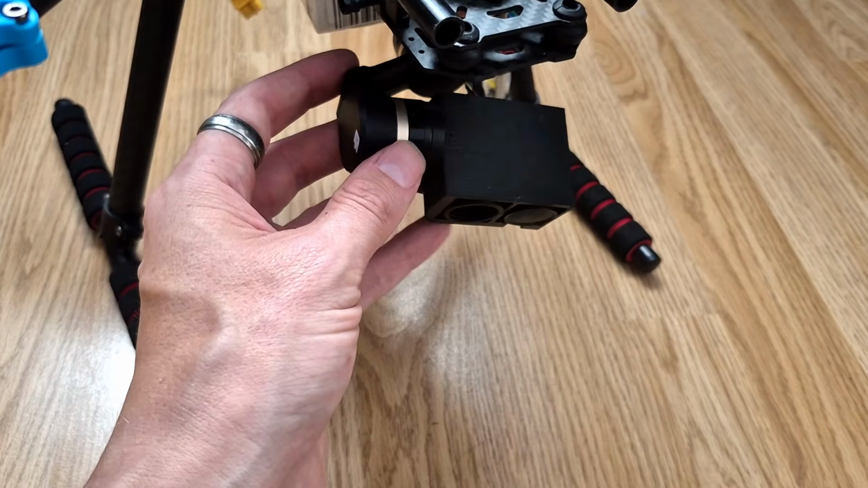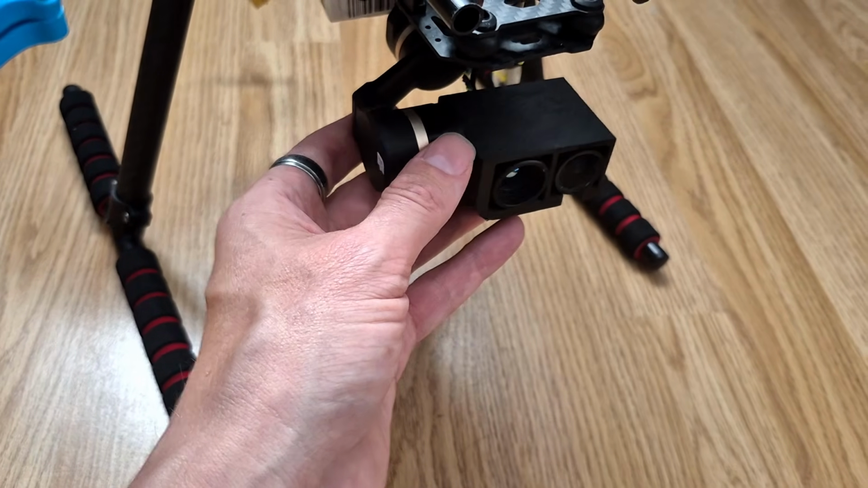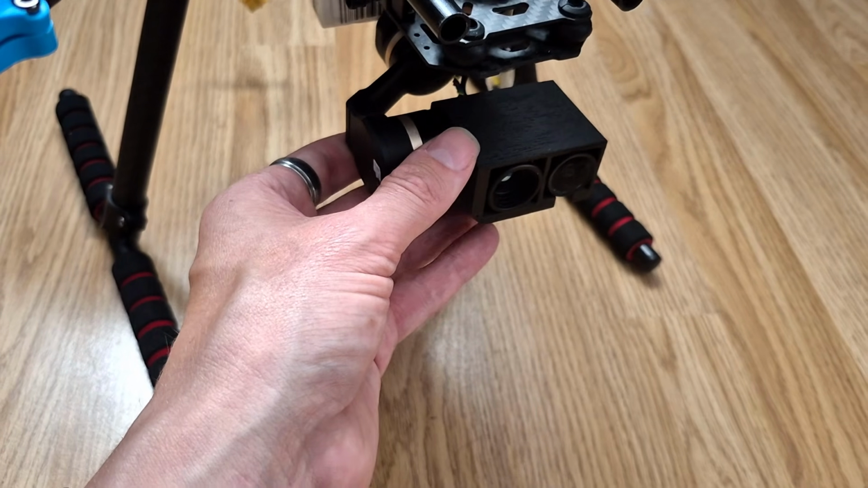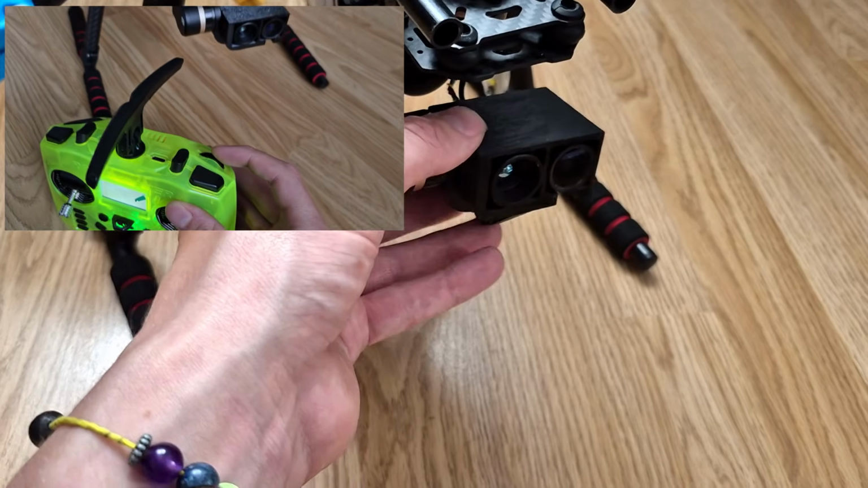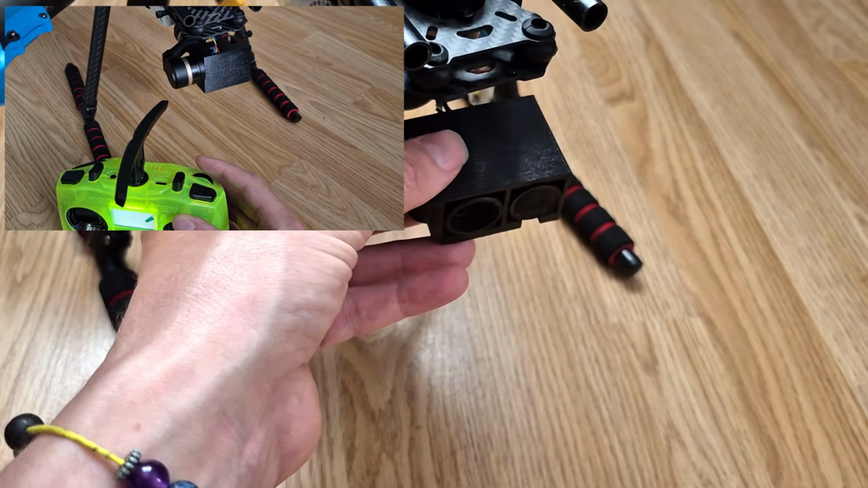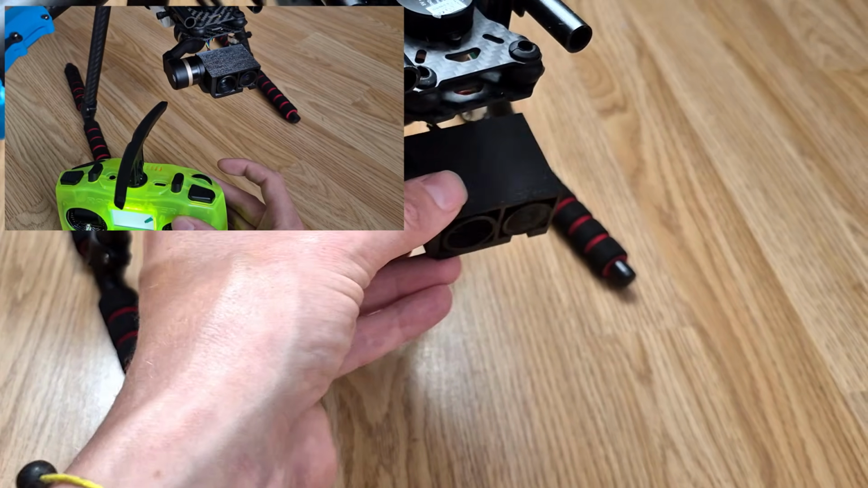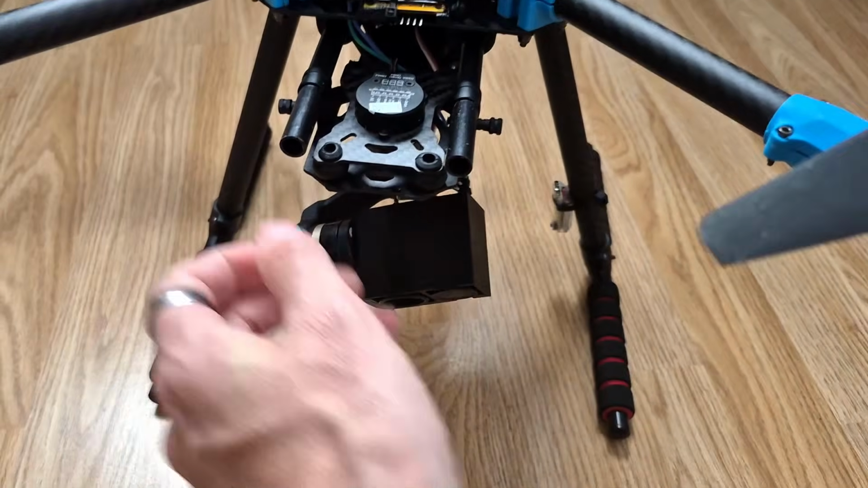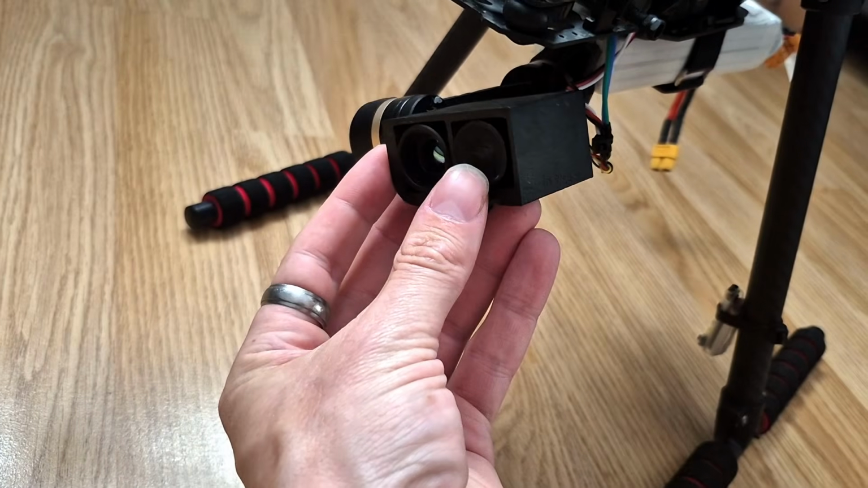Now, the way I've got this set up, I'll show you the wiring a bit later, but the way I've got this set up is that not only does this gimbal provide stabilization, but then using a scroll wheel on my radio means I can manually pitch the cameras up and down. So as I'm flying, I can very much aim this camera exactly where I want and, you know, have a good little look around.